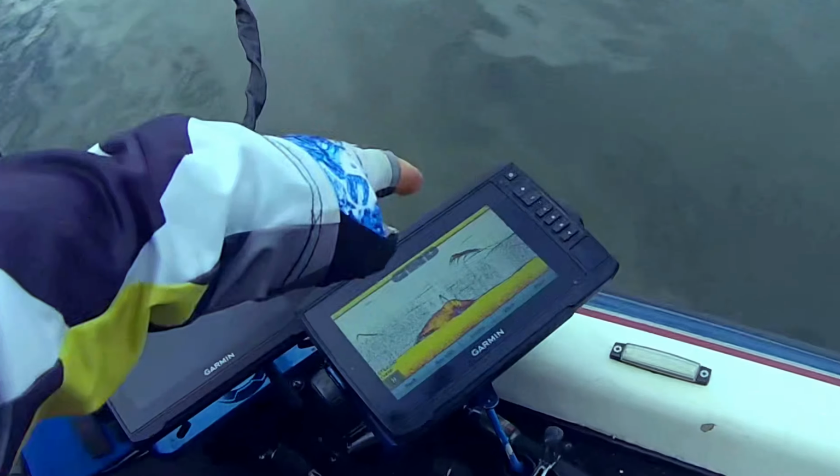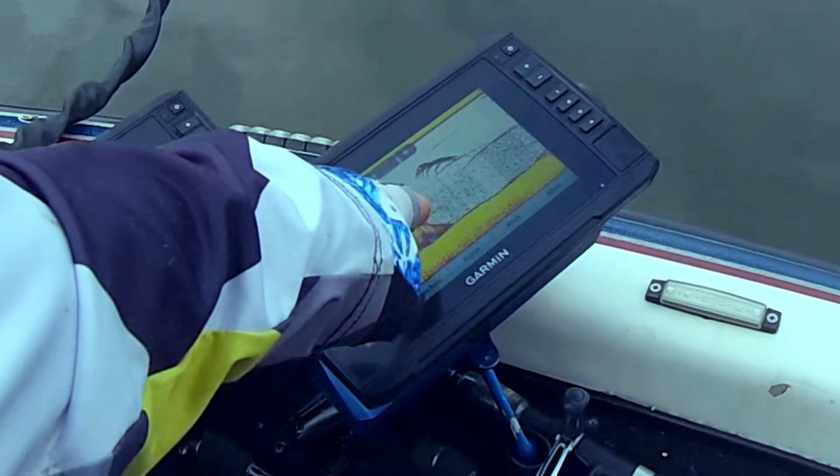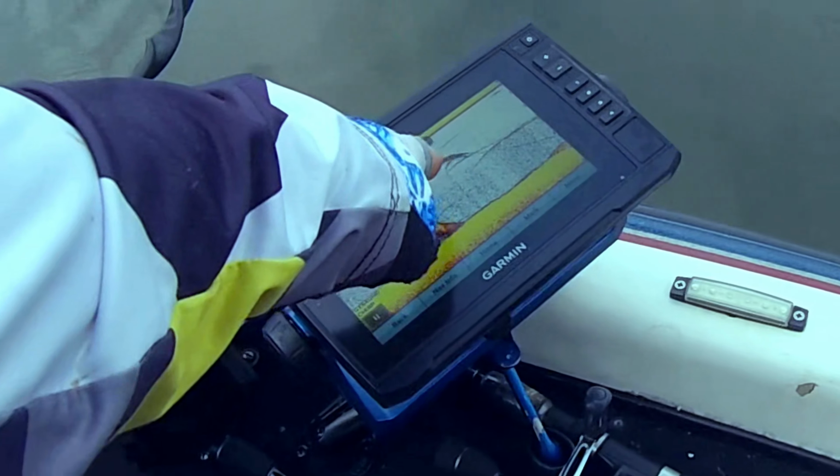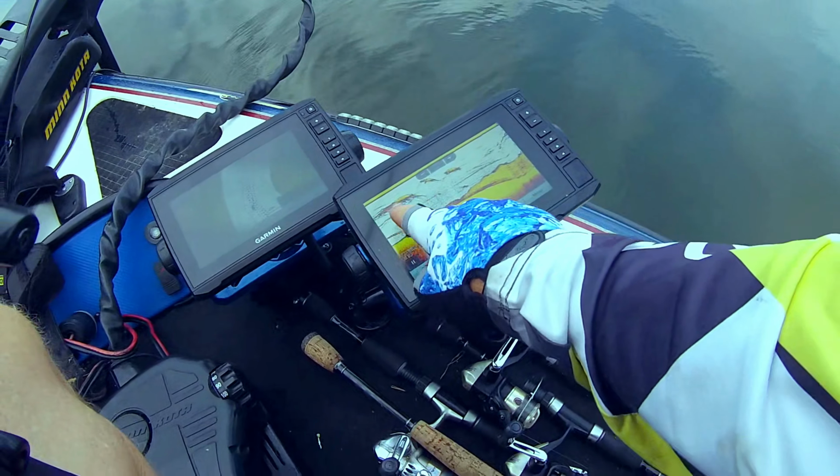Again, look at that. What is this? What are these signals here? Those are fish. I've bounced it through some very interesting structure down there. You can see my lure move, but there's some fish there. See? All right, guys, look at these. Look at this. I'm getting a lot of very interesting signals.